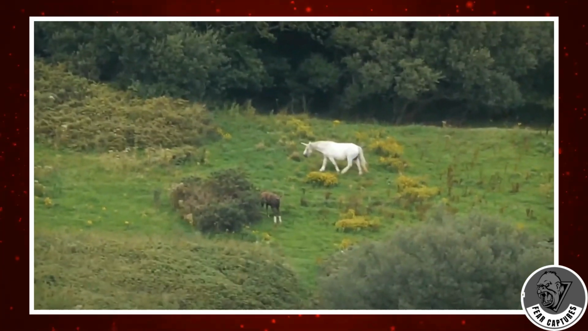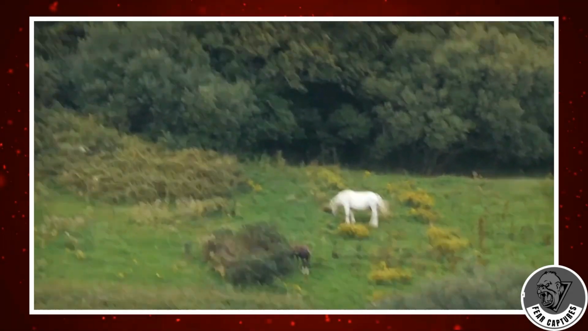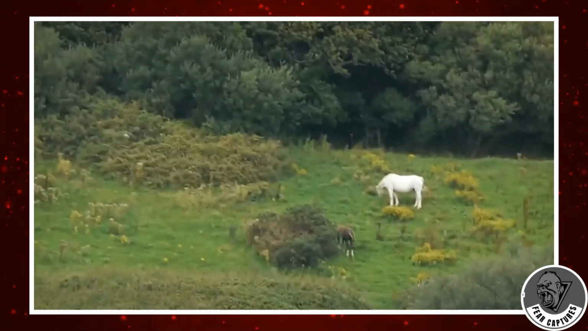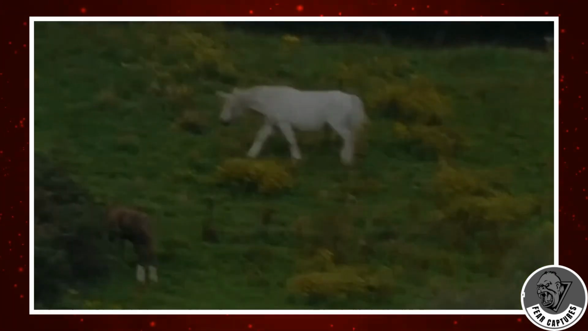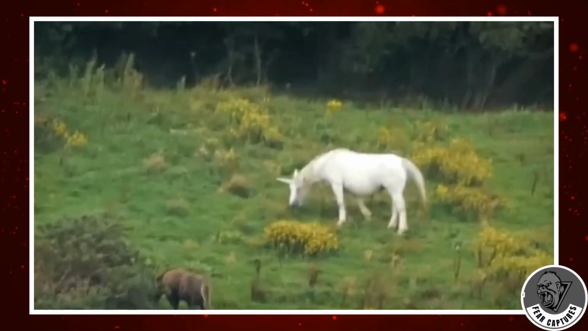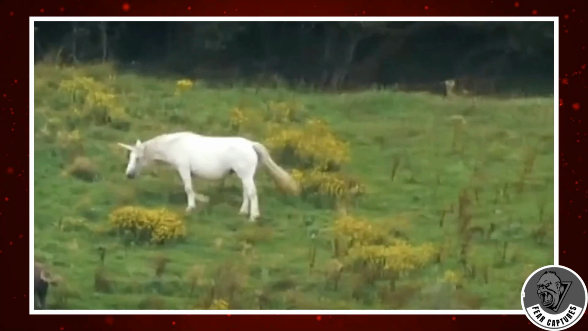What's so fascinating is that the footage lines up perfectly with medieval European accounts. Those texts didn't describe unicorns as magical pets. They described them as fiercely independent beasts, almost impossible to catch. Animals of the forest, not of fantasy. In those ancient writings, unicorns weren't symbols of magic. They were symbols of purity, strength, and mystery, said to appear only to the rarest of souls.